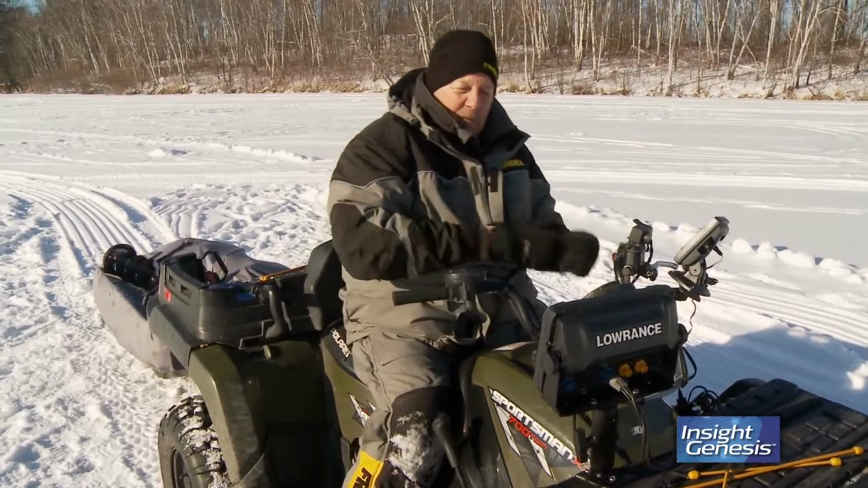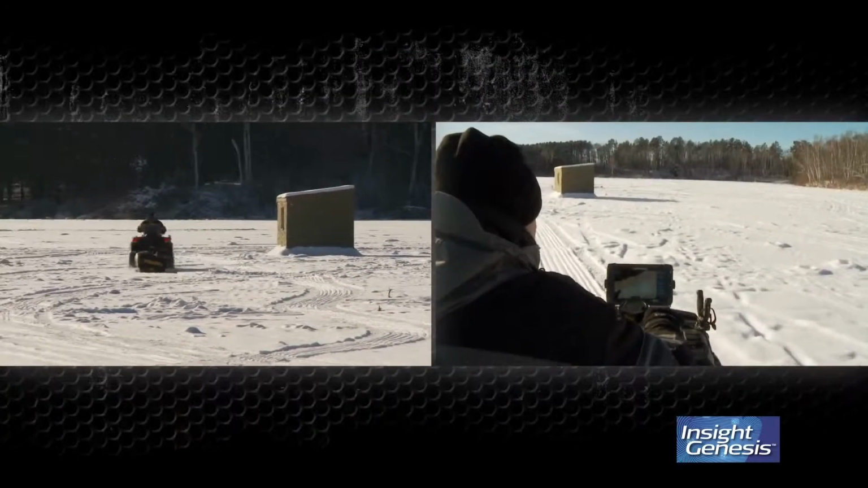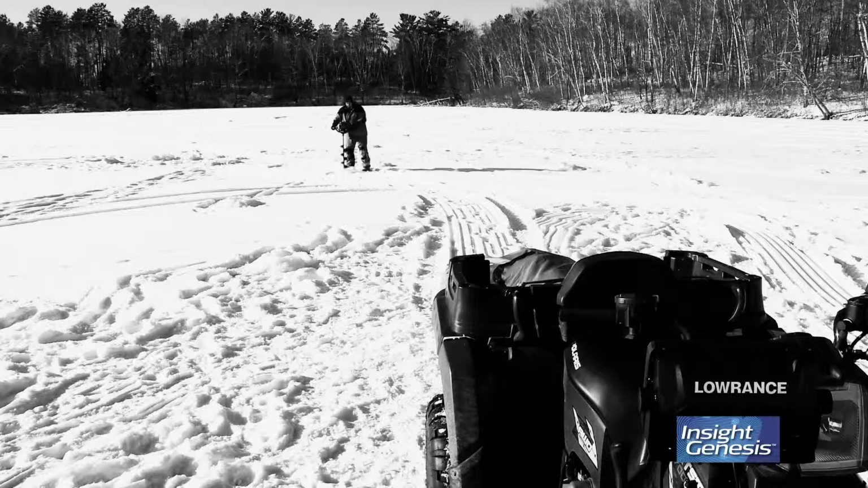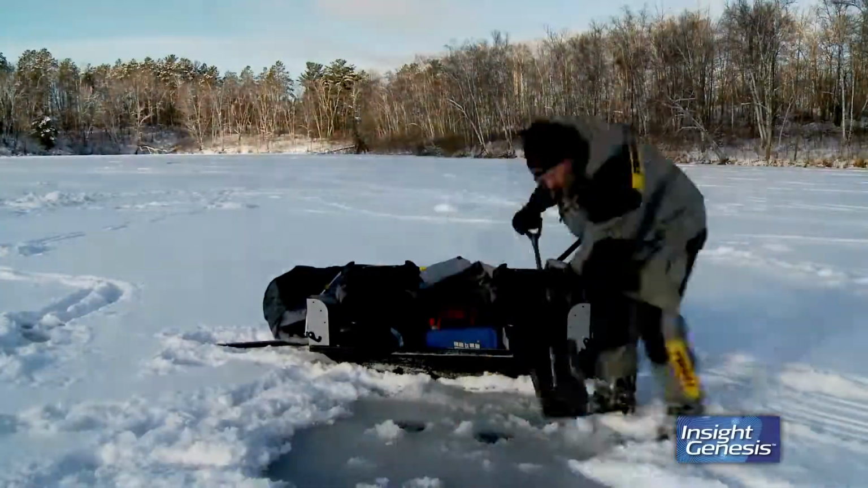All right, we've gone out here with the Insight Genesis mapping, and we've actually laid a trail along the bottom composition transition line, which is real key because typically that's where the fish will congregate. So we're going to follow this line and we're going to punch a few holes in different spots, and then we'll go back and check it with the electronics to see if there are any fish sitting on those particular areas.